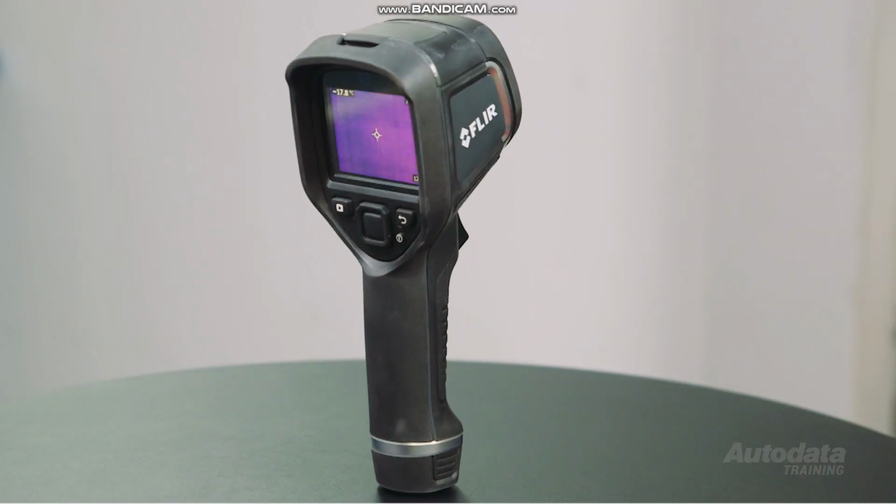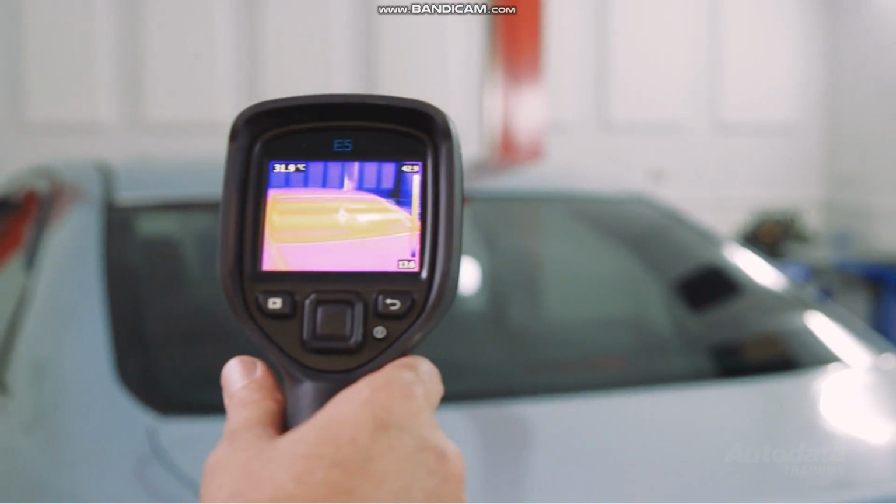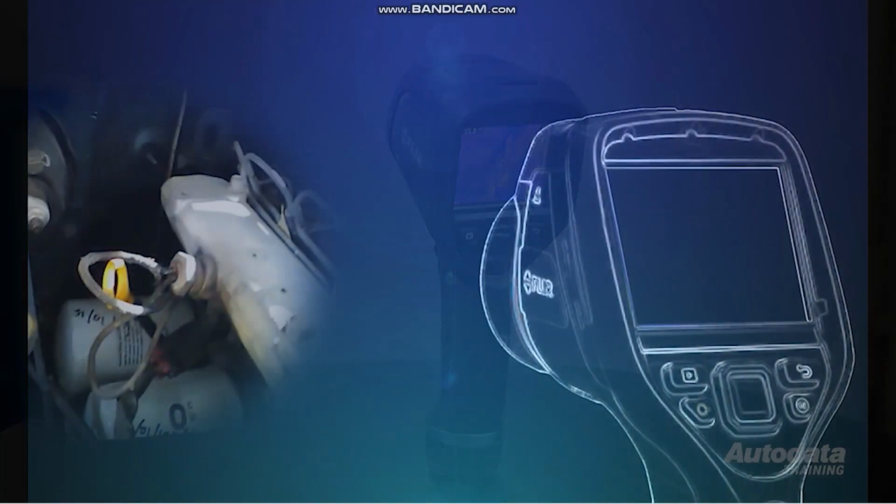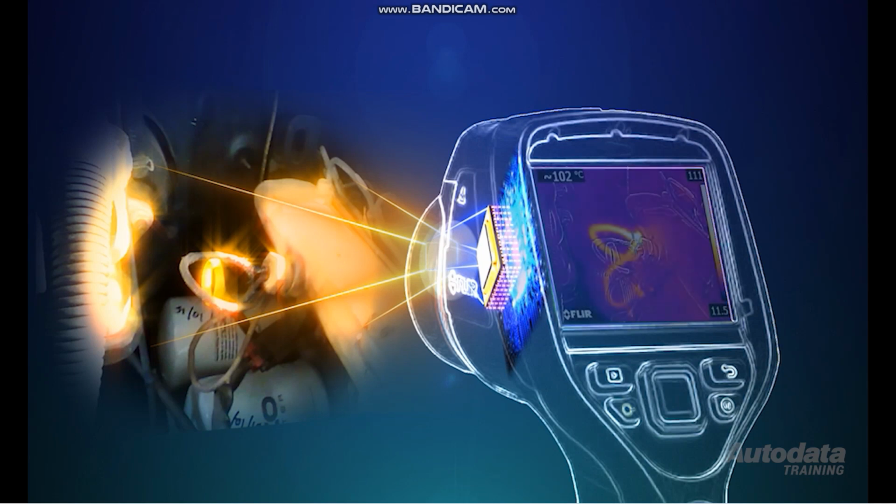An automotive thermal imager is a specialised device used for non-contact thermal measurements, with the ability to visually reveal heat sources to help identify vehicle faults. But how does this actually work? Infrared energy emitted from an object is focused by optical lenses on infrared sensor elements. The detector elements create a very detailed temperature pattern called a thermogram, which then changes into electrical impulses, sending the information to a signal processing unit for translation to image processing and final display on an LCD screen.